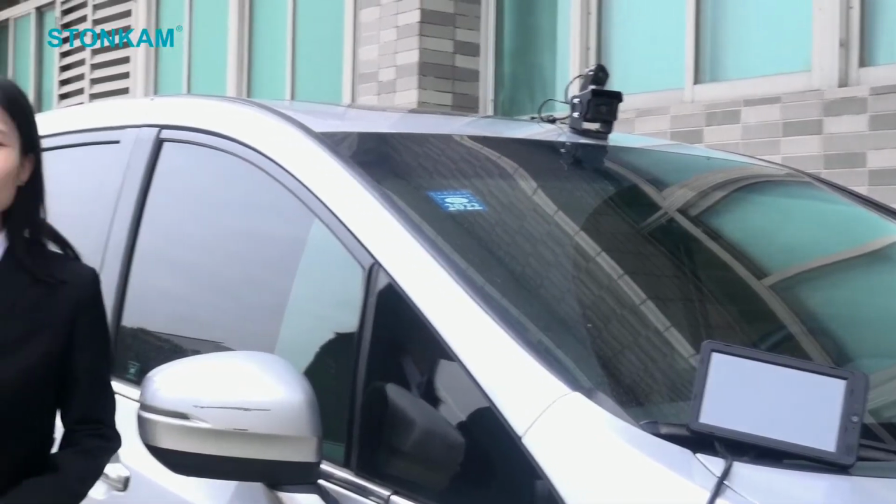Okay, I see. And we all know that StoneCam always focuses on tackling real problems. I wonder, what problem is this system aimed to address? Actually, we can always find news about the traffic accidents, plenty of which are caused by construction vehicles. The truth is, these vehicles usually work in complicated environments, where roads are too dark to be seen at night, or in bad weather, or in strong light. And the drivers cannot see the pedestrians or the vehicles clearly, so causing a big challenge for the driving safety.